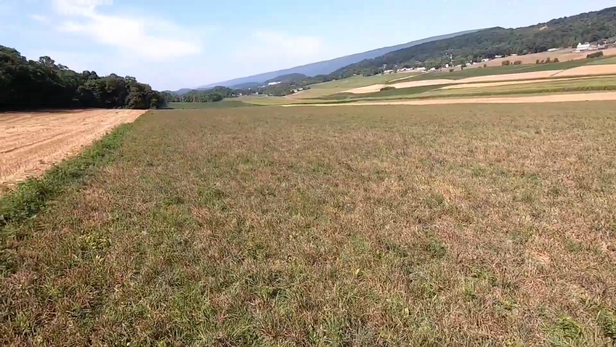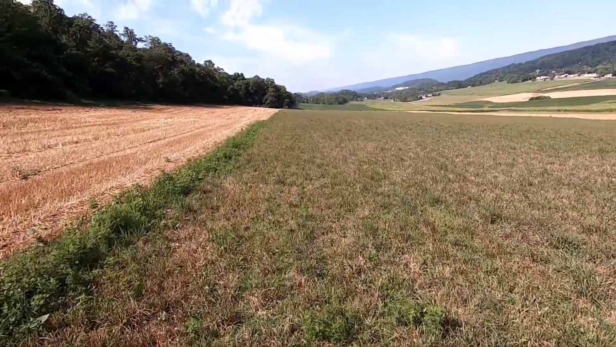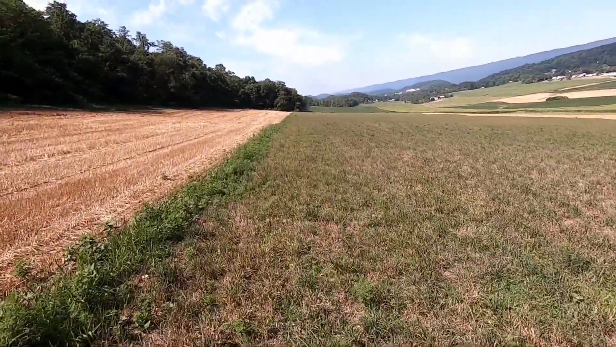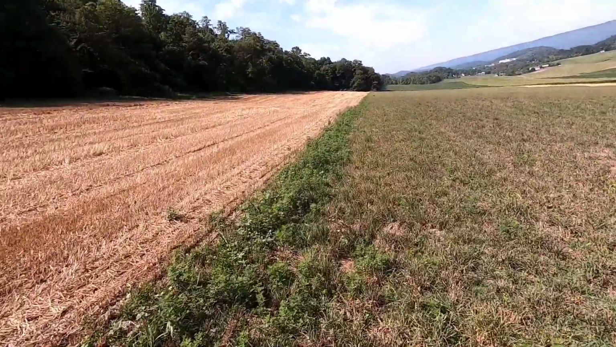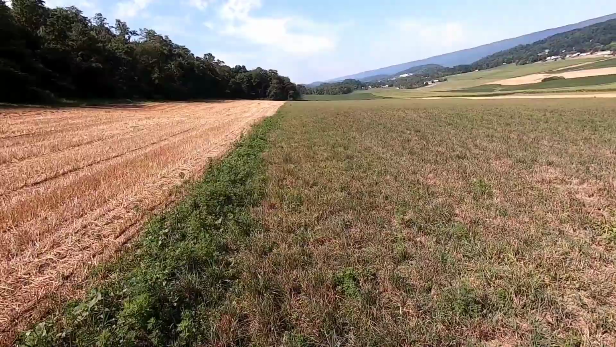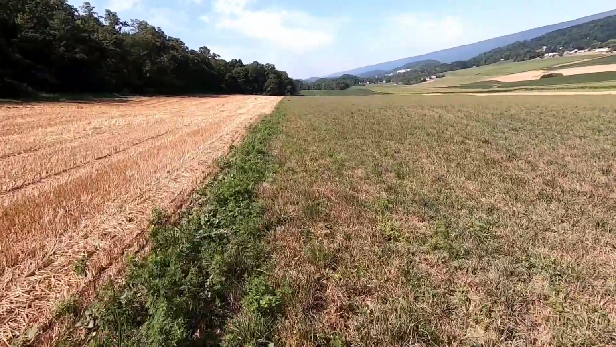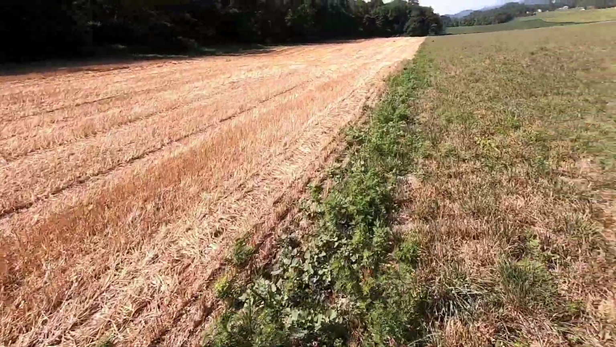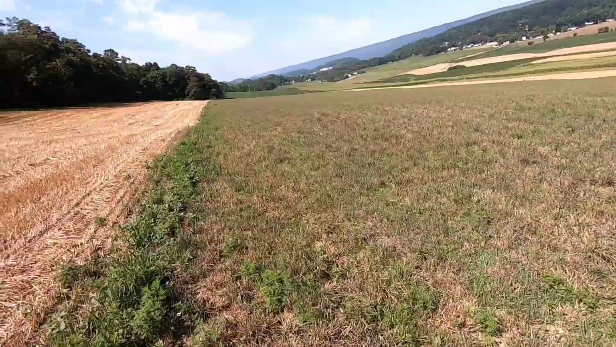These fields are as long as the eye can see. We got a long walk over here until we get to the edge, and then we got 2 cameras set up in there. Hopefully I can show you guys some decent buck on my cell phone once we get out there and pull these cards. It's definitely beautiful out here though.